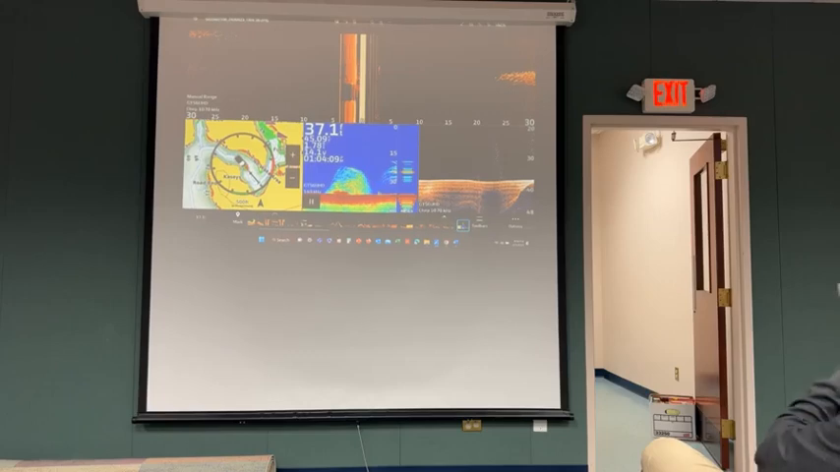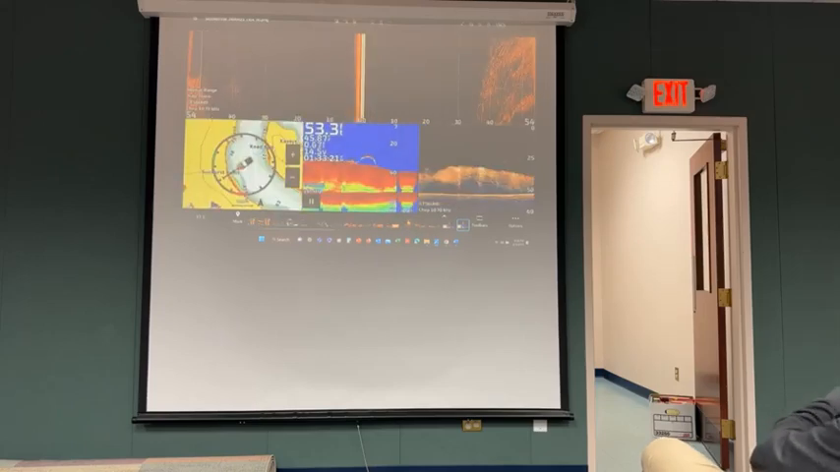So if you have down imaging that has the ability to turn an A-scope on, I would definitely turn it on. This is a similar kind of picture. What's kind of fun about this is, this is a super thick bait ball. This little fleck right here is this arch right here. That's a big striper.